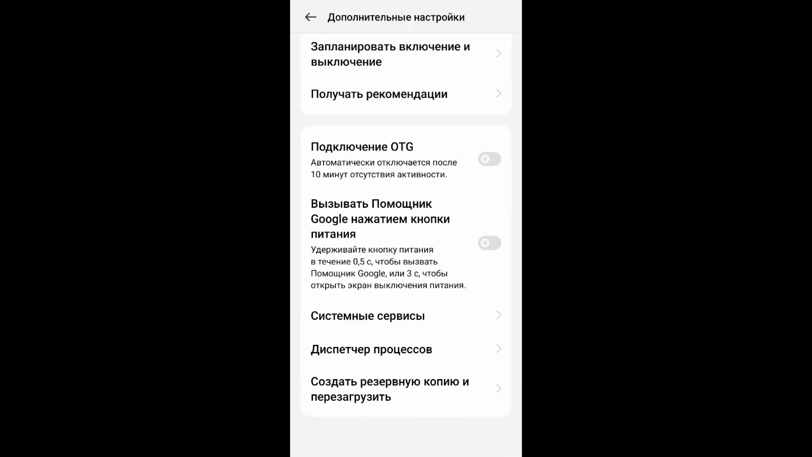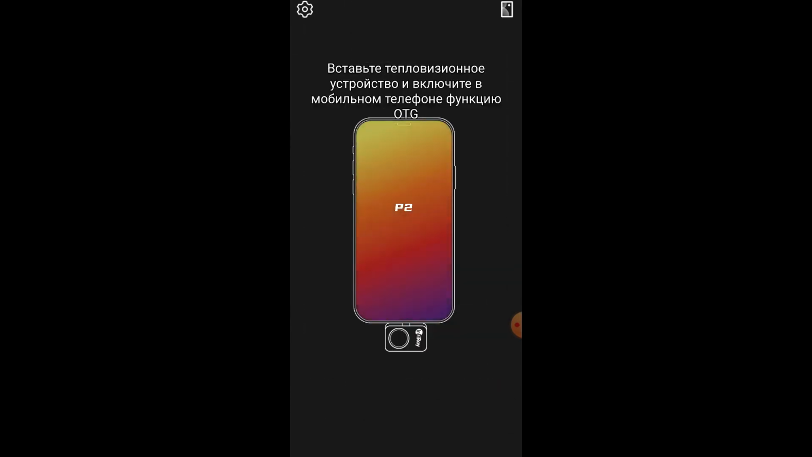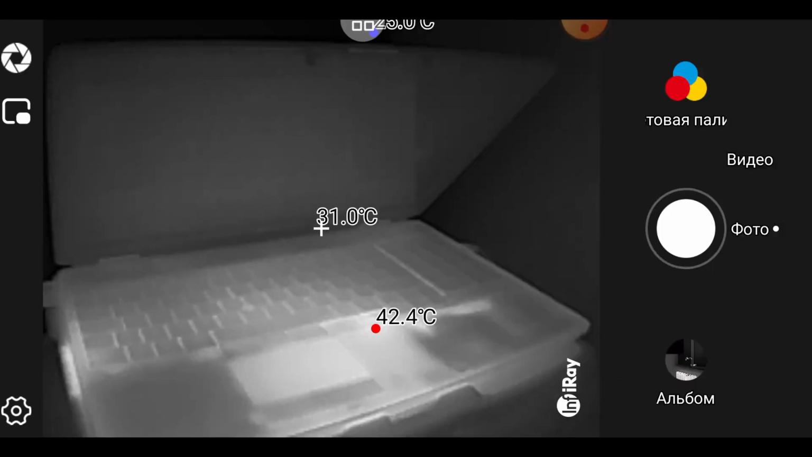Don't forget to enable OTG. It won't work without it. We turn on the thermal imager. As you can see, the application loaded itself. If you don't get the same image, then you should take out the camera and put it back in. The thermal imager can be oriented both vertically and horizontally. I have now oriented it horizontally.